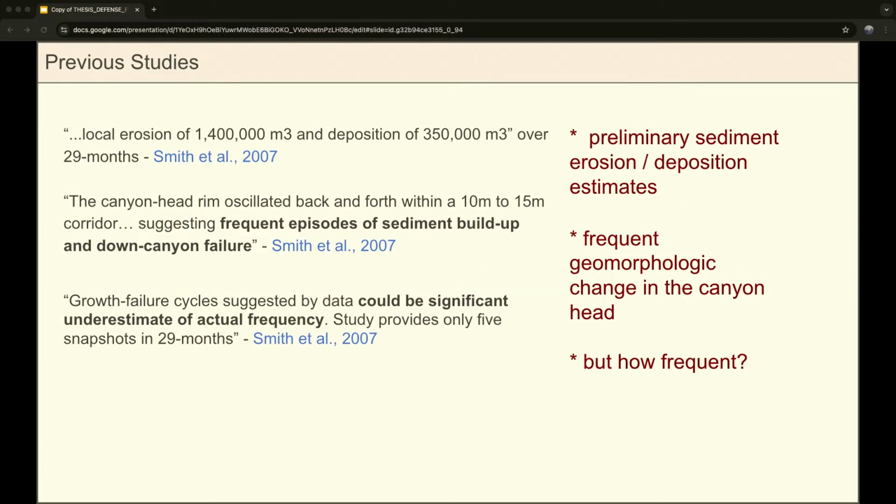And then around that same time, Doug Smith and colleagues out of CSUMB did these bathymetric surveys that were about 3 to 6 months apart between 2002 and 2005. And they saw these preliminary estimates of erosion and deposition happening in the canyon head. So that's this 1.4 million meters cubed of erosion and 350,000 meters cubed of deposition. So pretty significant volumes there.